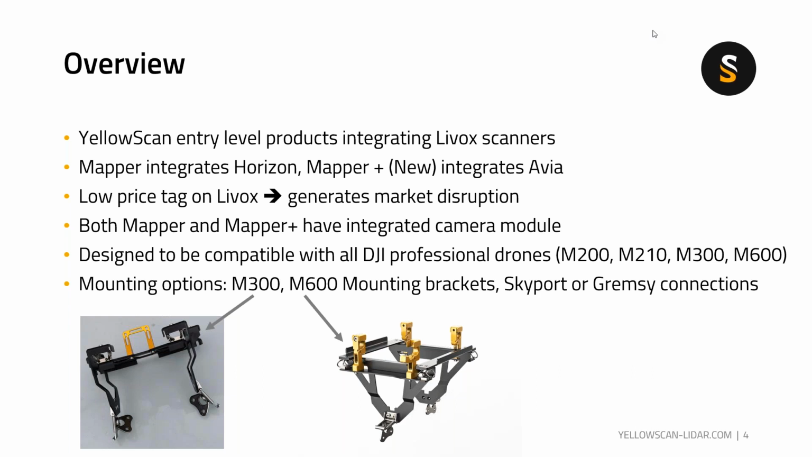Meaning you have multiple mounting options. If you have the M300, you may choose to use the M300 Skyport. But some of our clients would like to use the mounting bracket, so we have an off-the-shelf M300 mounting bracket that you can use.